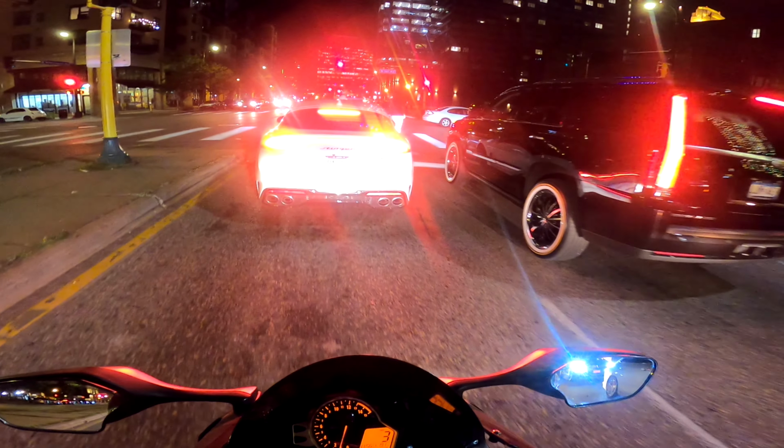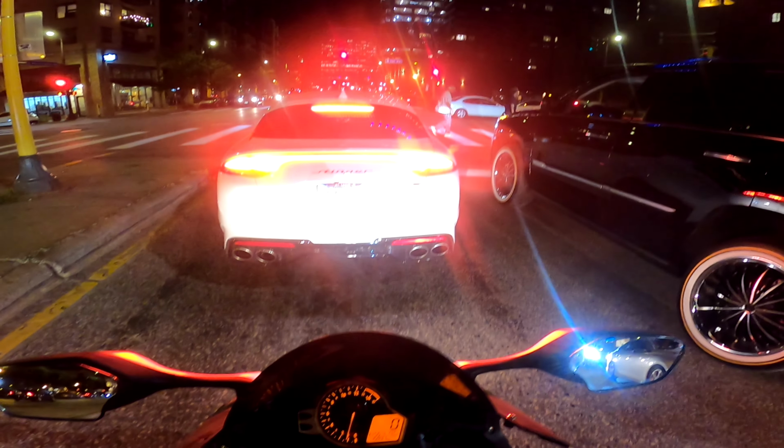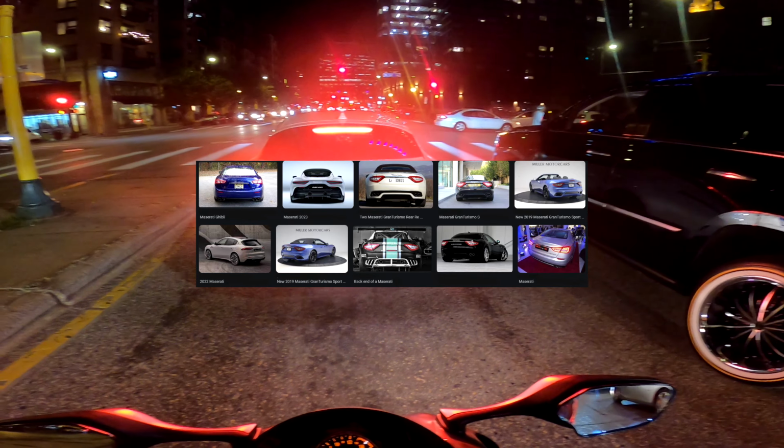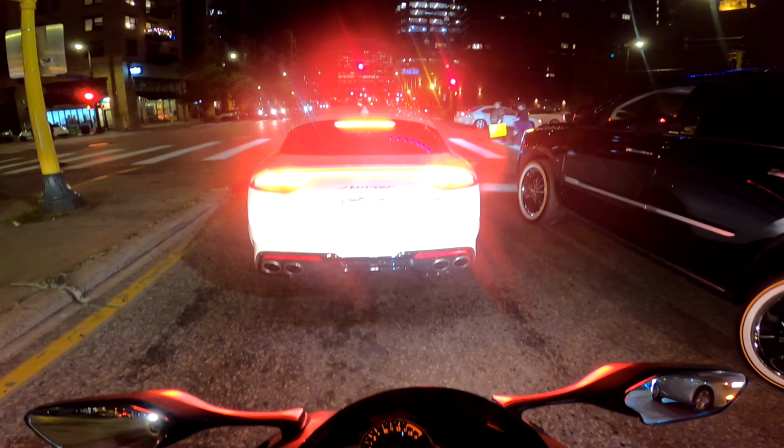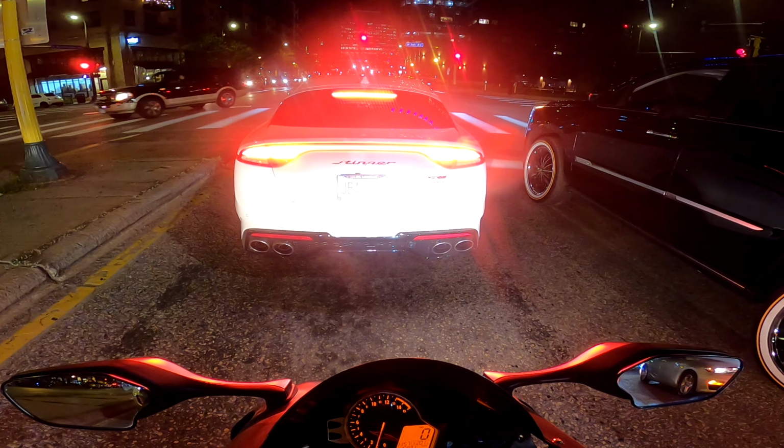Deja vu. I don't know why every time I see this car from far away, I think it's a Maserati or something, but then it's like, oh, it's only a Stinger. It's a Kia. It's all-wheel drive. It's got 4 exhaust pipes. Is it fast? You guys know?